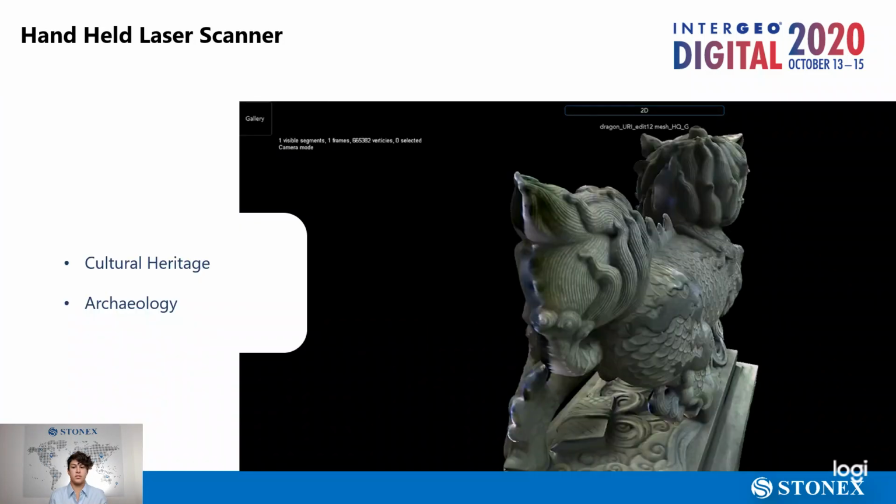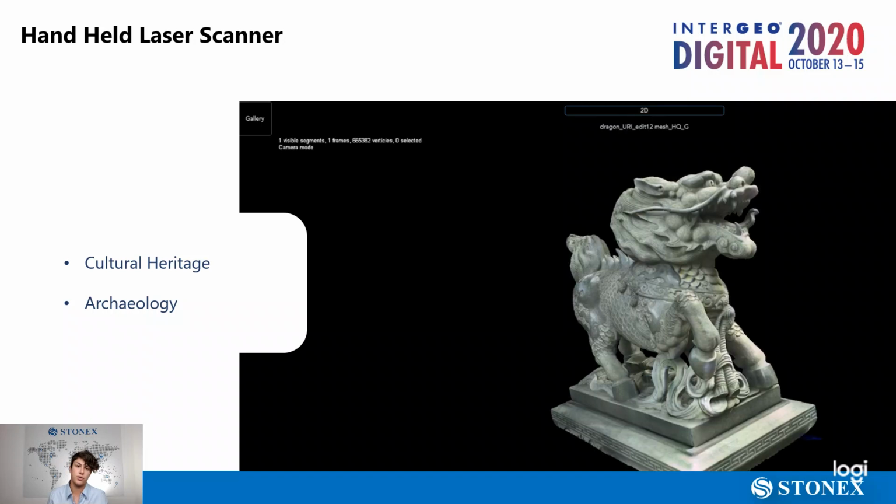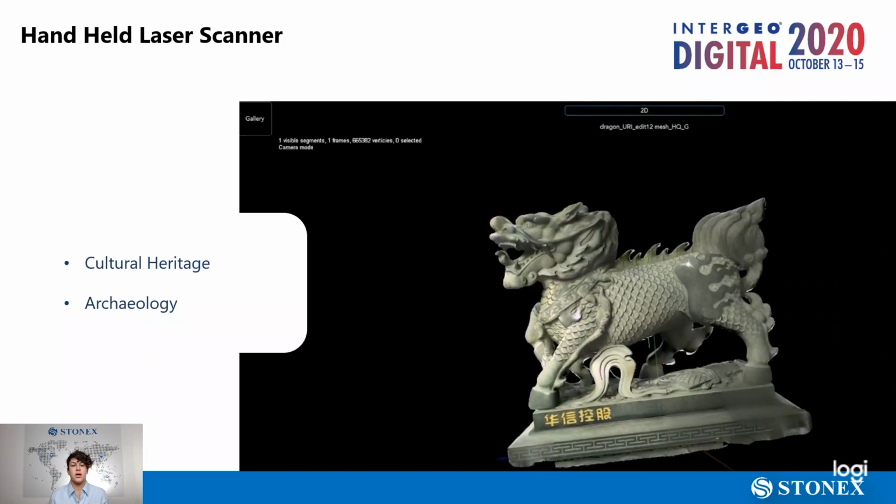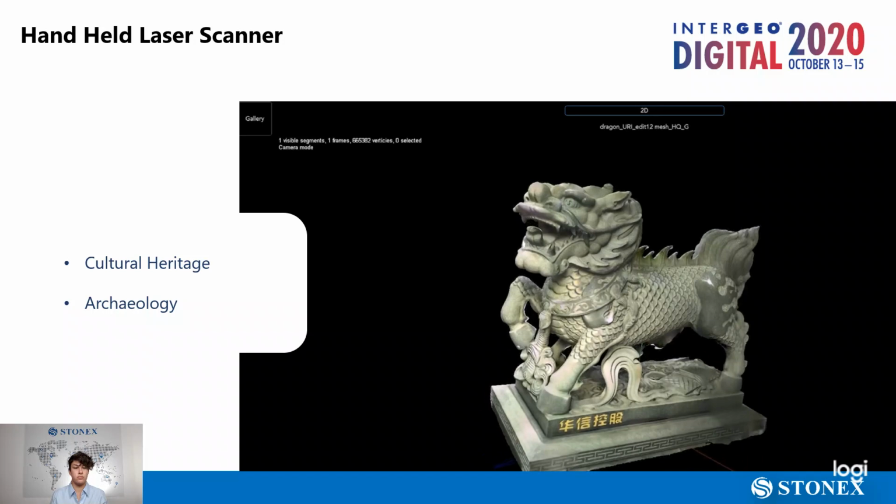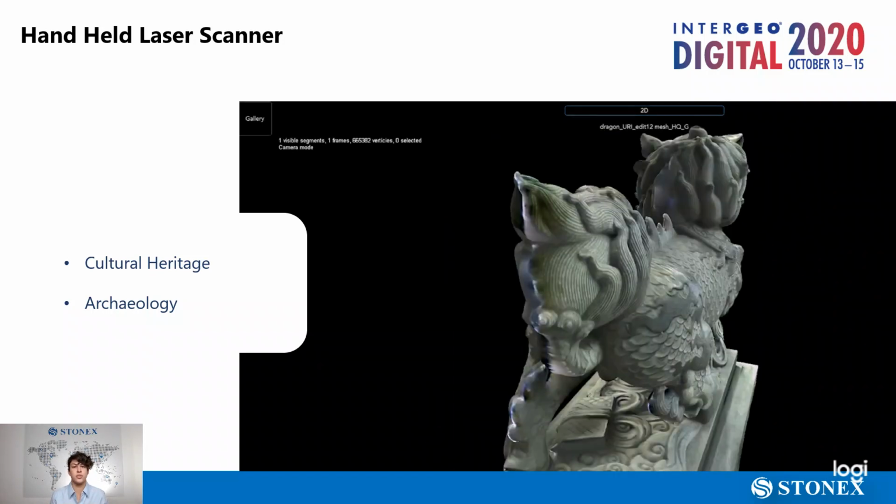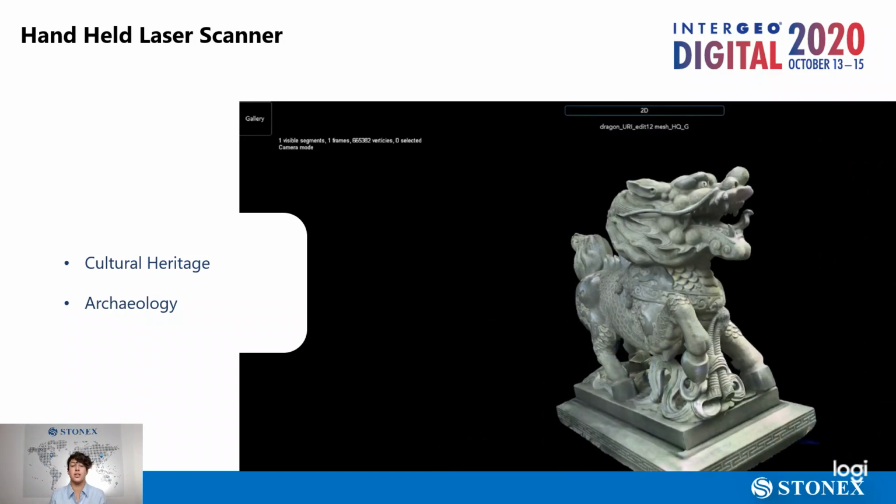So this is the result of the scan we just saw. After some processing of this point cloud, you can get an accurate 3D model that is 1:1 scaled. Scanners like these are often used for cultural heritage and archaeology, because you can easily digitalize small objects that cannot be moved. For example, if they are in a museum, you don't have to move them, you just walk around them and you create a 3D model out of it.